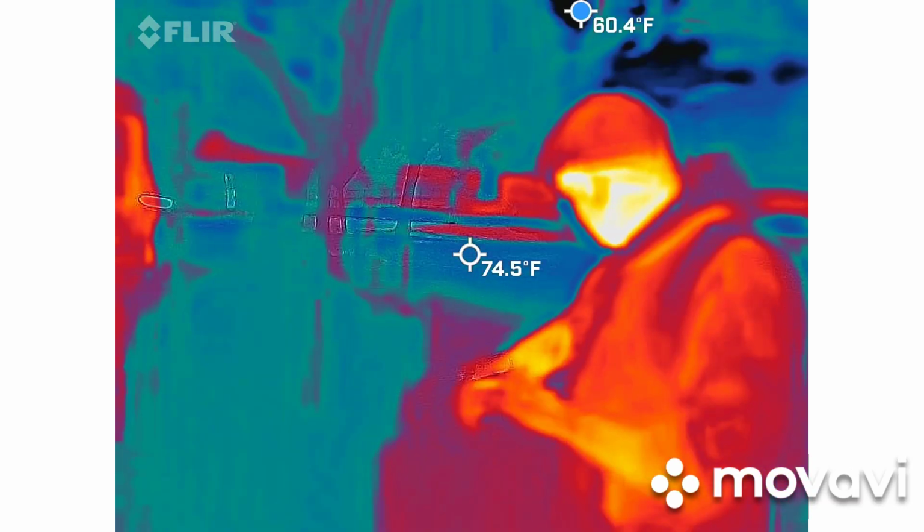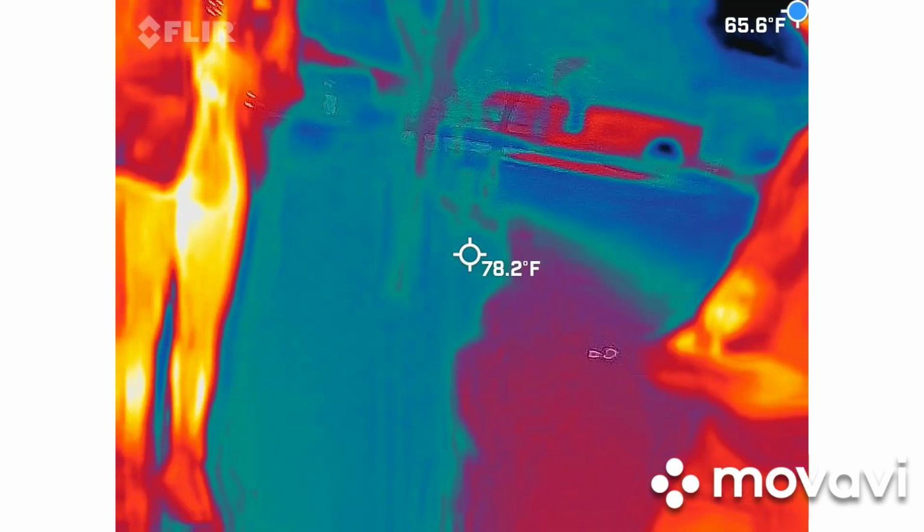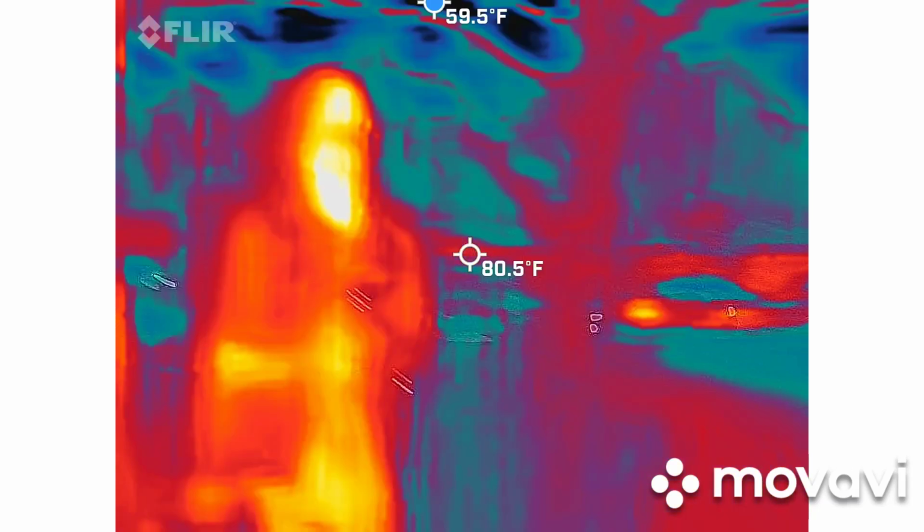So, I have mine, but back at the hotel. Why didn't anybody tell me I got laser beams on my face? There we go. I just thought it was like a cool... I thought you were gonna turn on music. It's technically a flashlight for those darker areas.